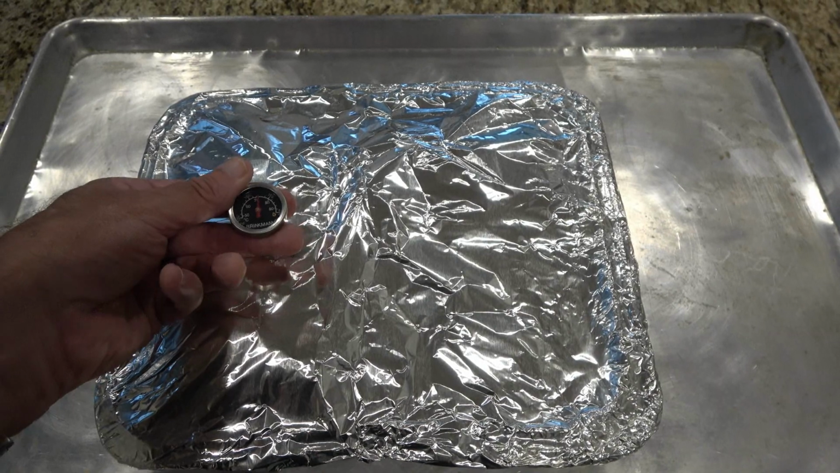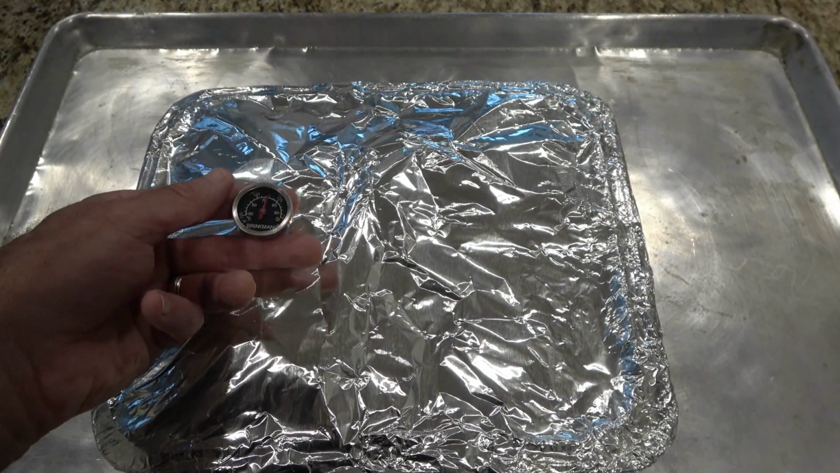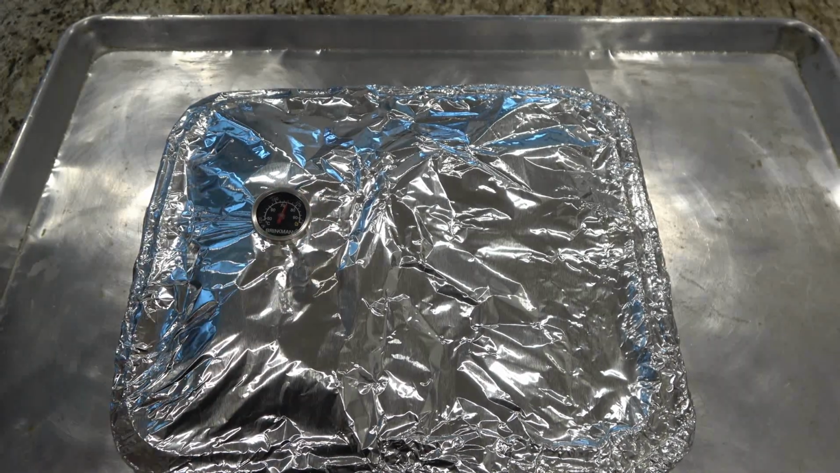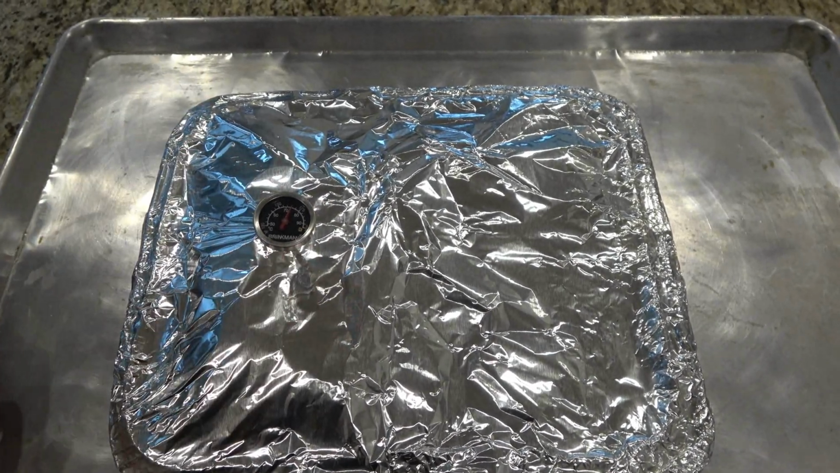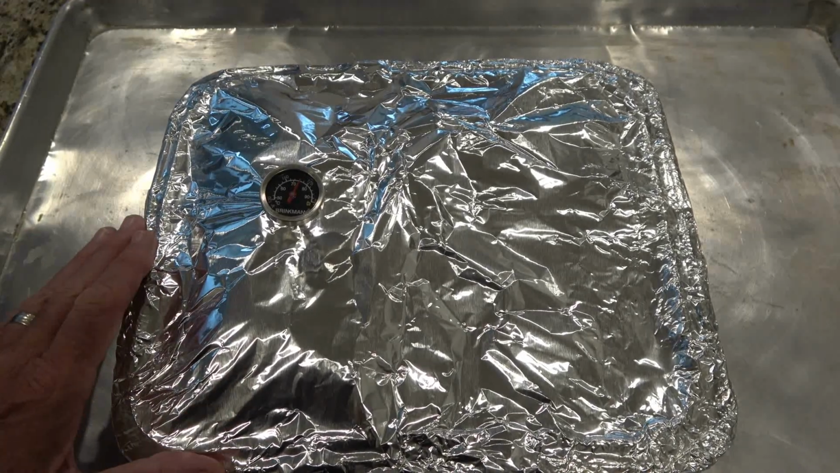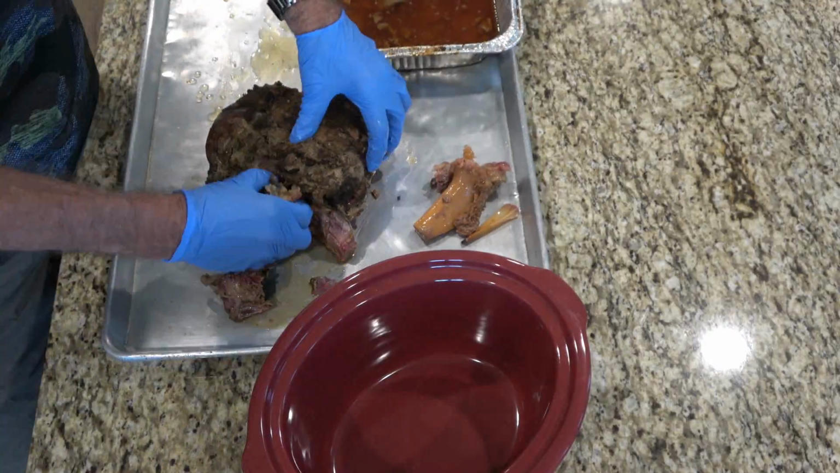Temperature of the meat, we've got about 170 degrees, so we're sitting good. I'm just going to leave that thermometer in there. We'll let this sit and rest, and we'll be ready for digging into later.